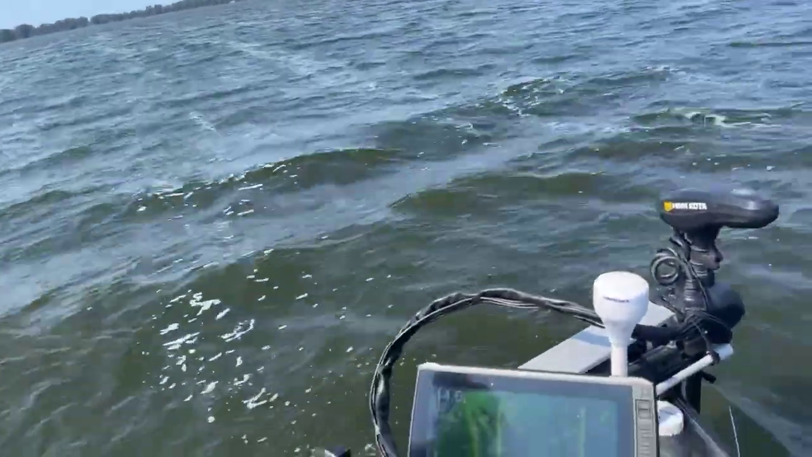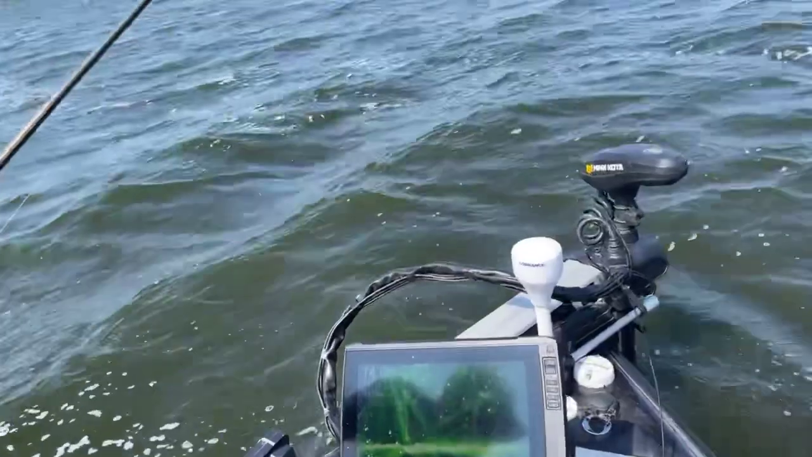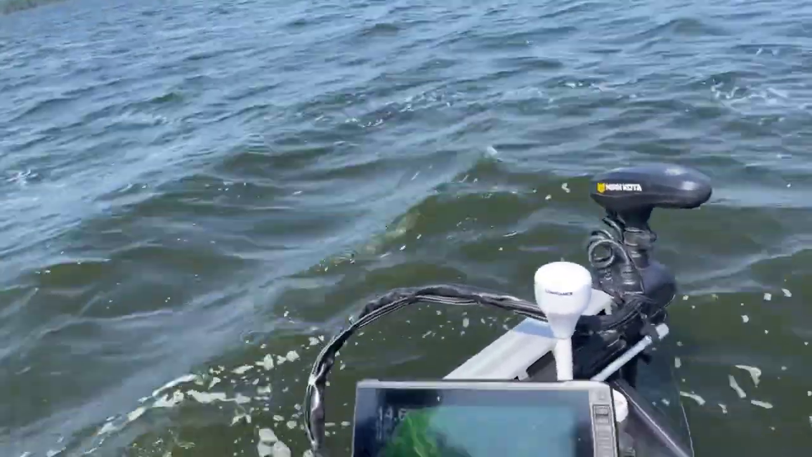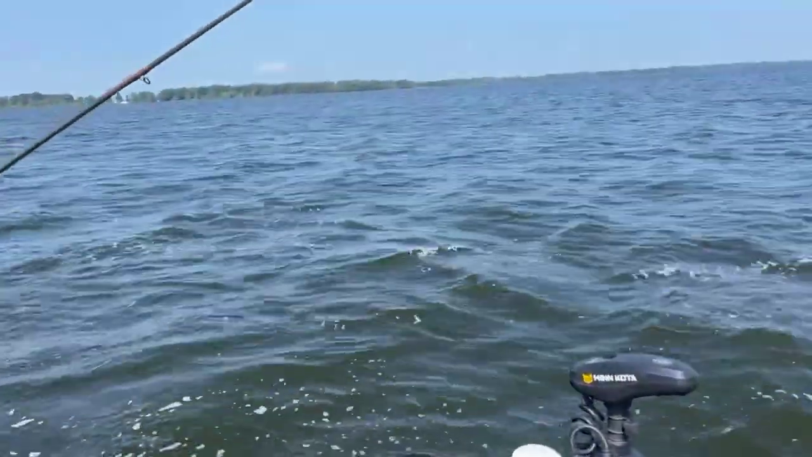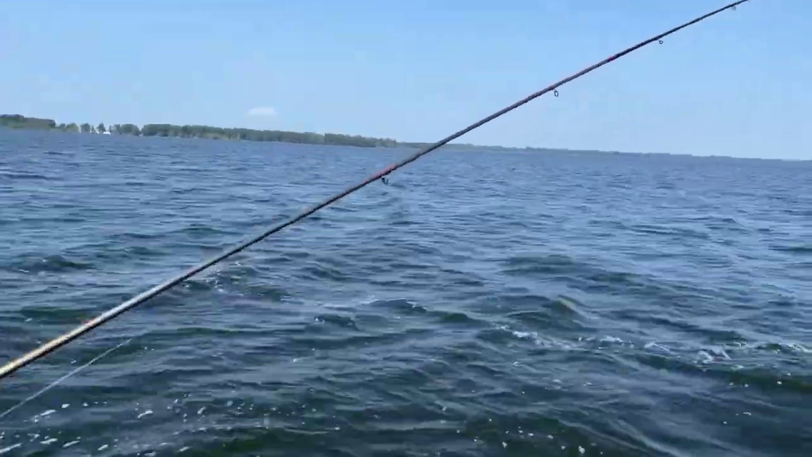Let me try turning, putting these down. I want to catch one more fish. Put them down and try being quiet here a minute, just see if it'll help.